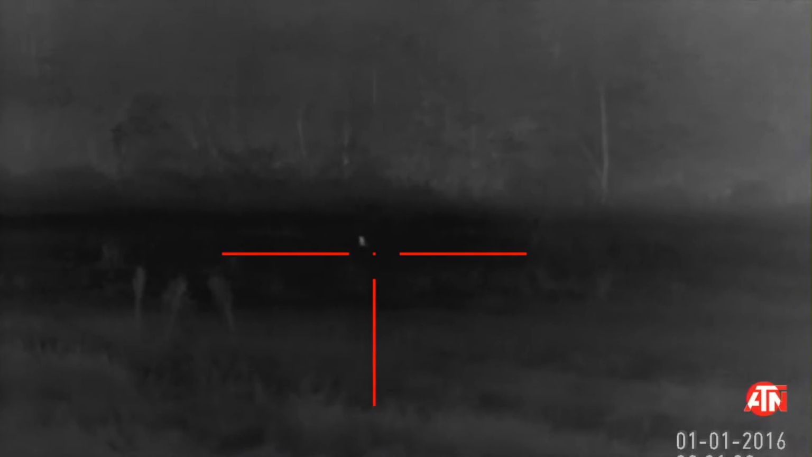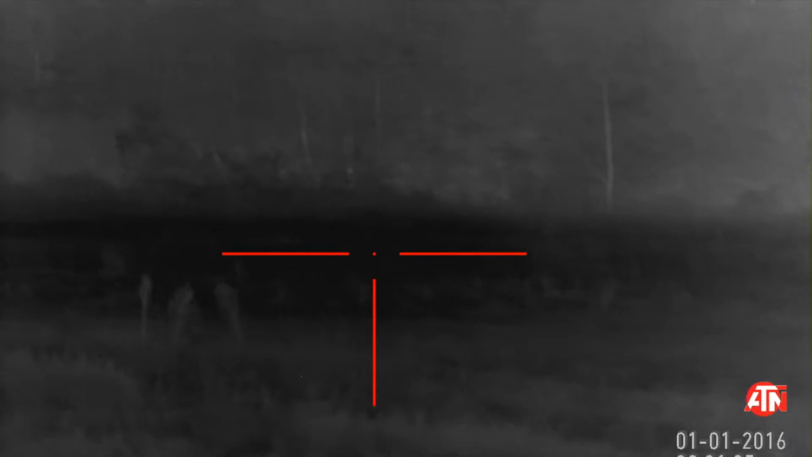Right there, coming up the road, just across the creek. See it? You see it? Just went under that knoll, you see it, Blake? Right there, come back. It's a what? It's a rat. Or a rabbit or something. It ain't a goat. Sorry. Hold on. What is it? It's a coon.